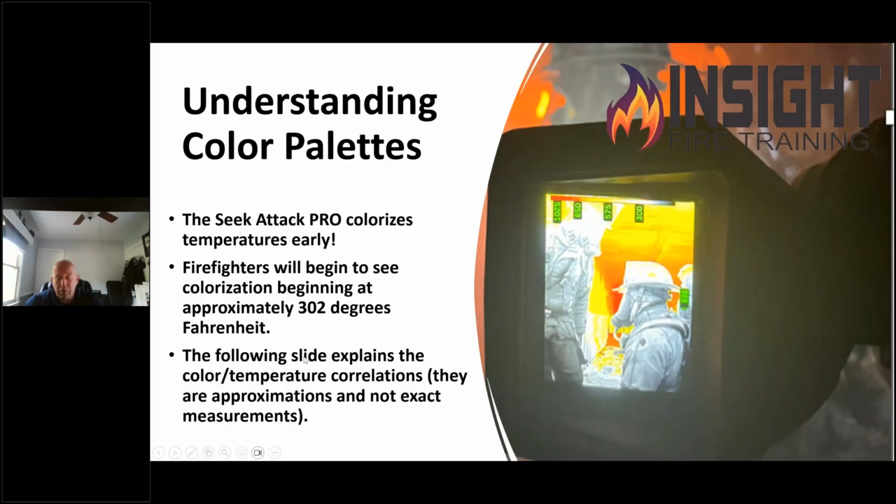These are the things we want you to understand. We want you to use the camera to your benefit and know up front, there is no perfect camera, but the AttackPRO performs in a way that can make your life easier, smarter, safer, and a lot less frustrating, because it colorizes that environment early. And no matter what my thermographer friends say, firefighters don't respond to grayscale.